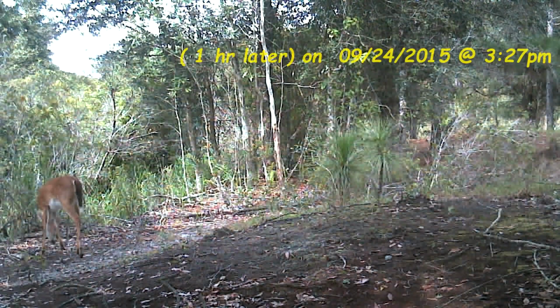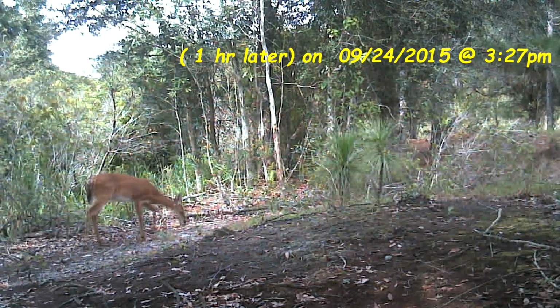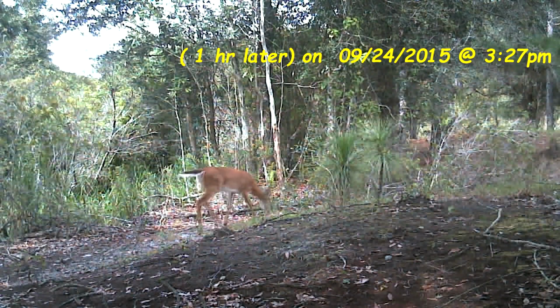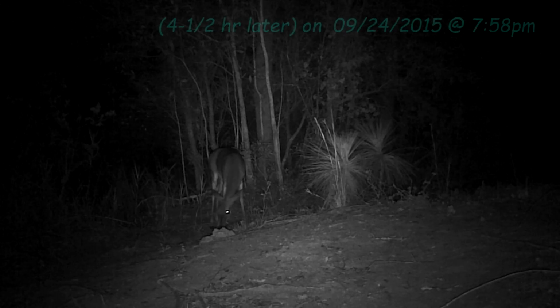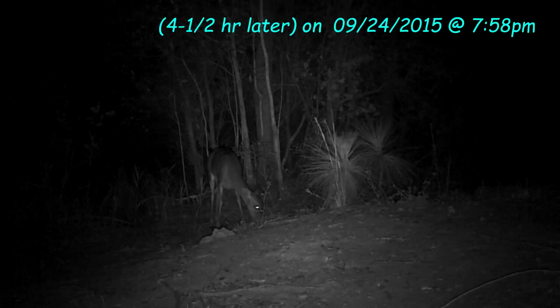Now, 5 hours later, this is what they call a button buck. Actually, it's a fawn. It's only about 5 months old, maybe 6 months old. And he'll be back several times. When he gets up in front of the camera, you can see the little bumps on his forehead.